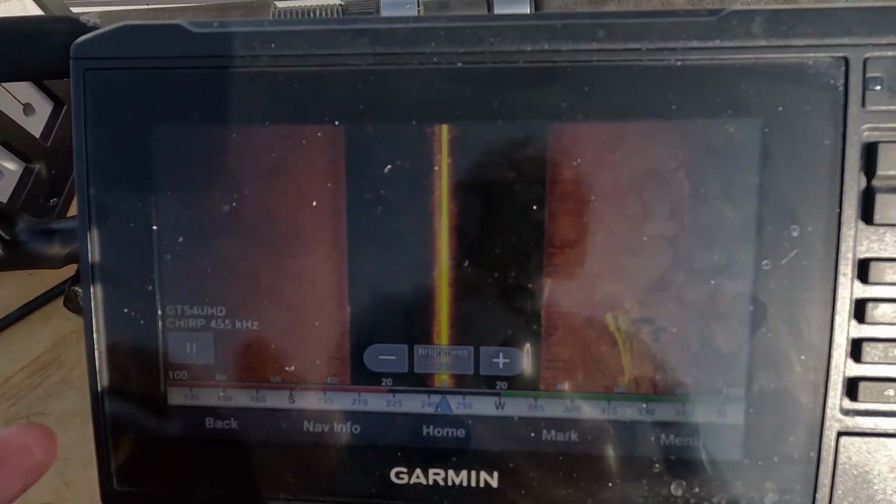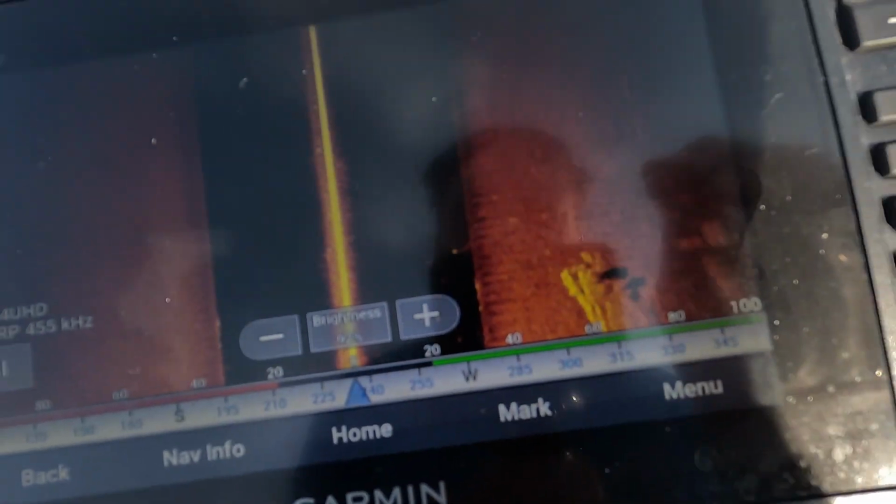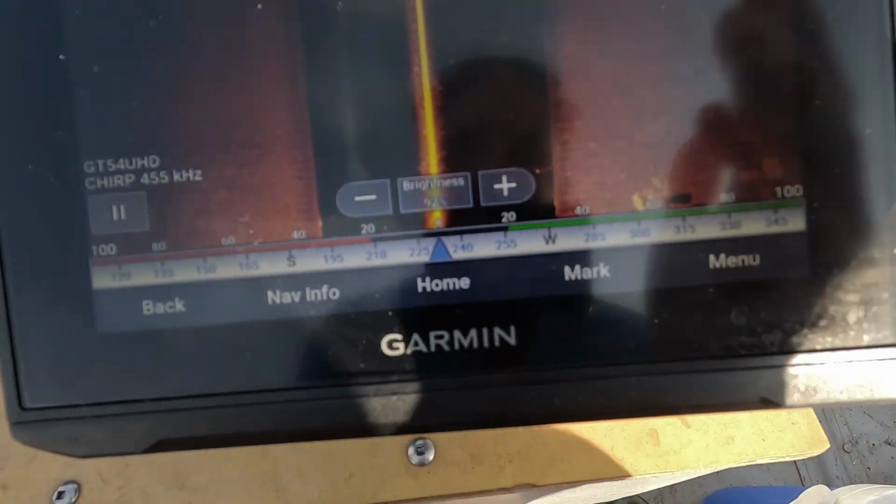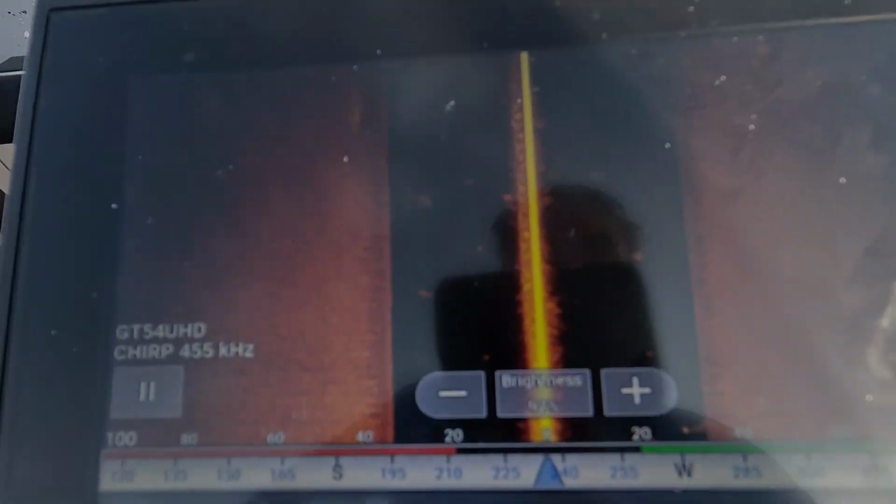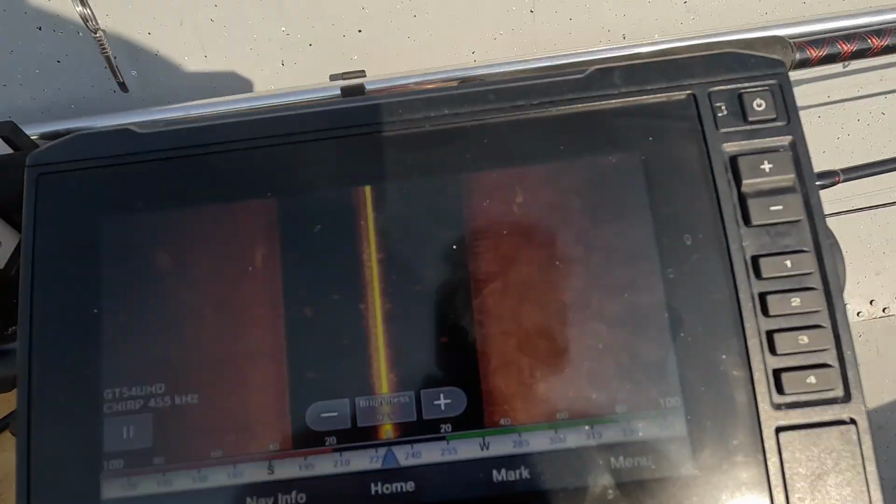Turning down the brightness really allows you to see some of the detail in the rock itself. If I want to see if it's two boulders or if it's just one, I just need to get a little bit more information. So that's why I adjust the brightness.